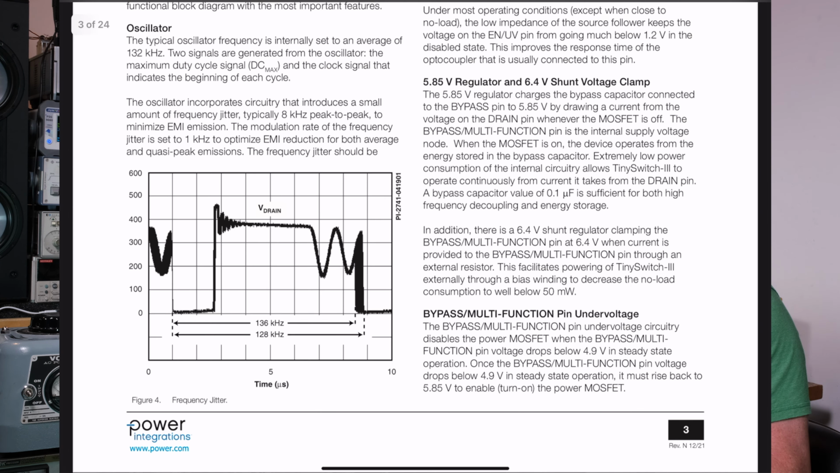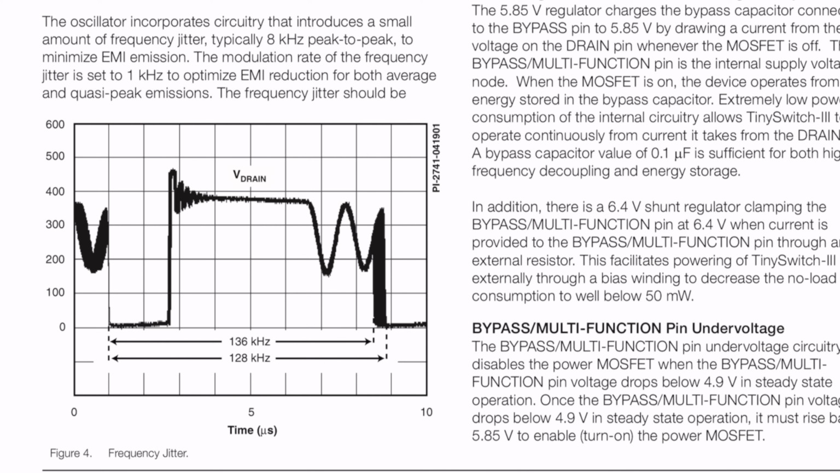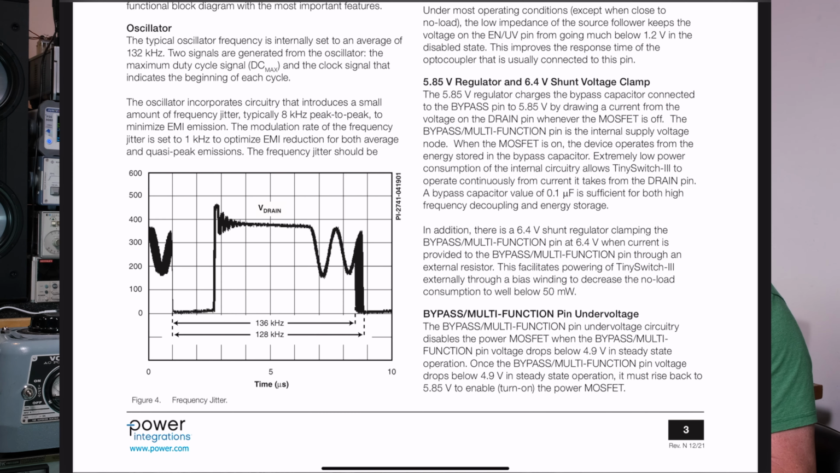All right, so this waveform here, this is the one where you can see the dithering, or how the frequency, you can see down below it says 128K to 136K. So it's going to change frequency, and it's not going to just go from 128K back to 136K back and forth in a controlled, linear fashion like that.